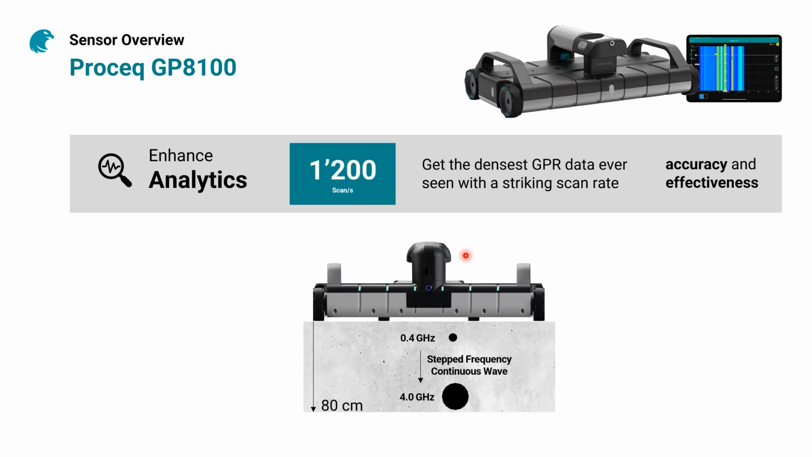Another important factor of the GP8100 is the ability to scan at a very high scan rate. As we said before, the GP8100 is actually comprised of 6 independent antennas. And I'm highlighting the independent because each of these antennas can collect up to 200 scans per second. And altogether, they can collect 1,200 scans per second without any compromise when they all work together.